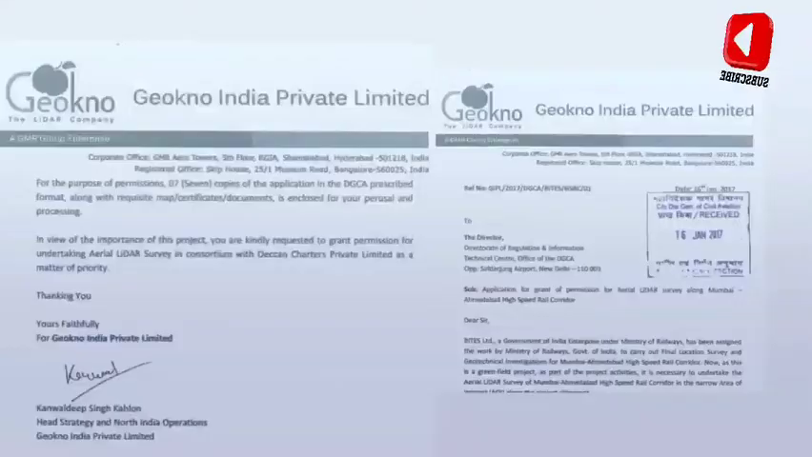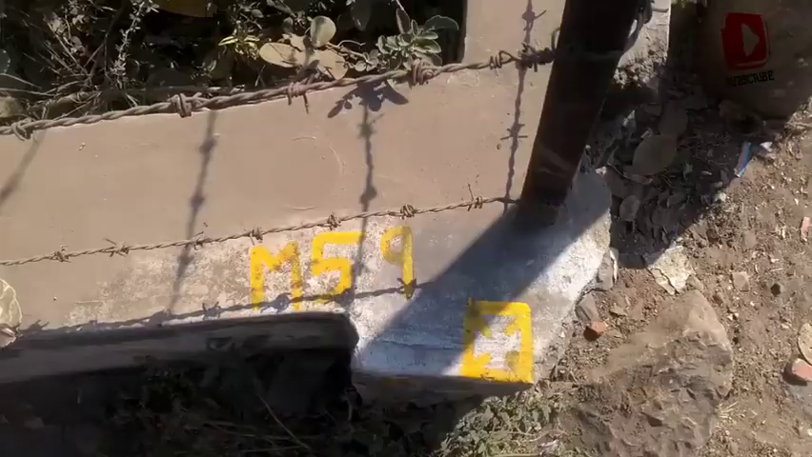Once you get the work order, the very first thing that we do in India is we apply for the permissions of that area. While permissions were being taken, the ground team started the ground control.